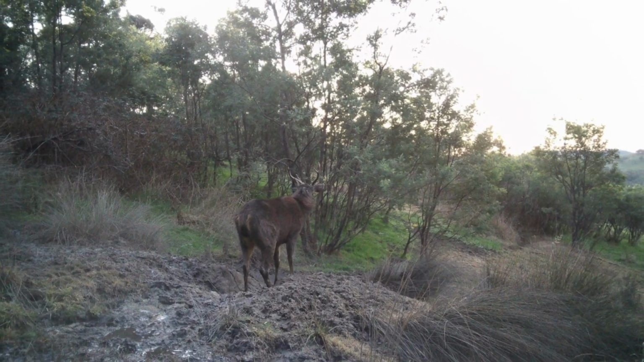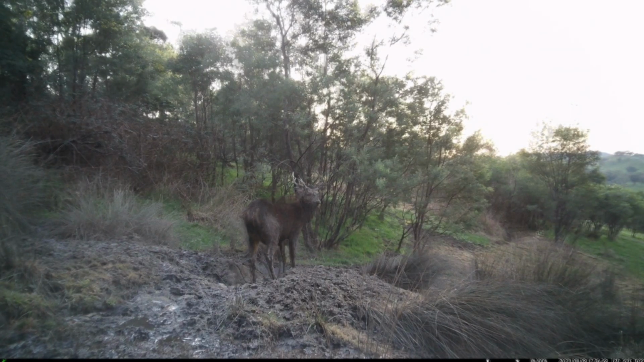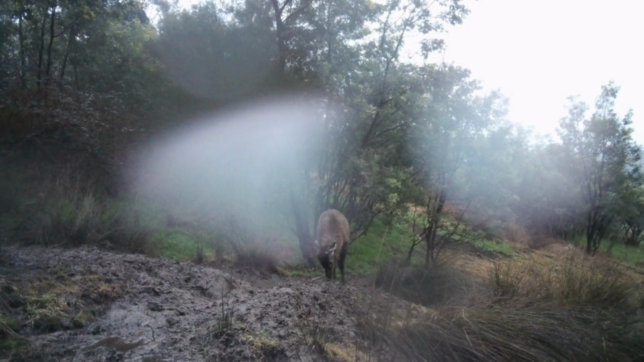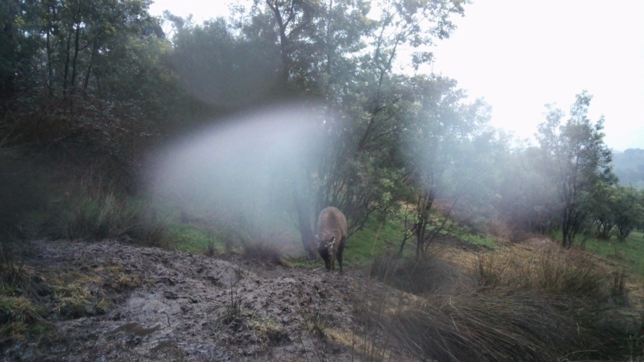Yeah, so we've got a few. They look good quality on here. We'll have to get them home and put them on the TV, but so far they look good. There's a little bit of blur or water on the lens in a couple of them. Yeah, there's plenty of deer photos on here.